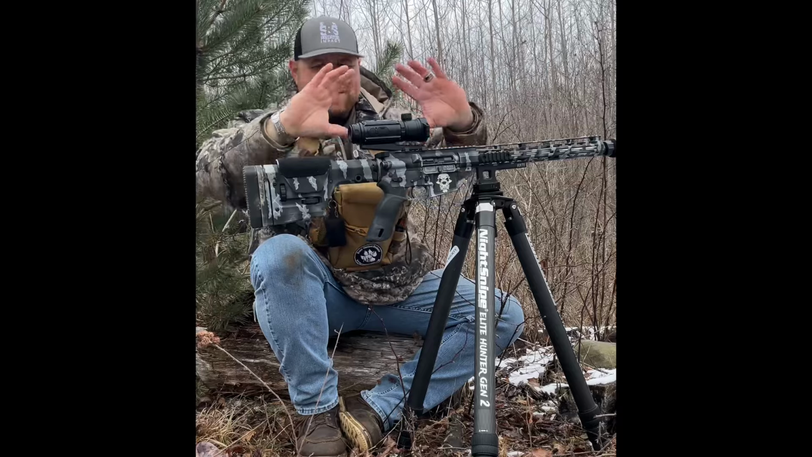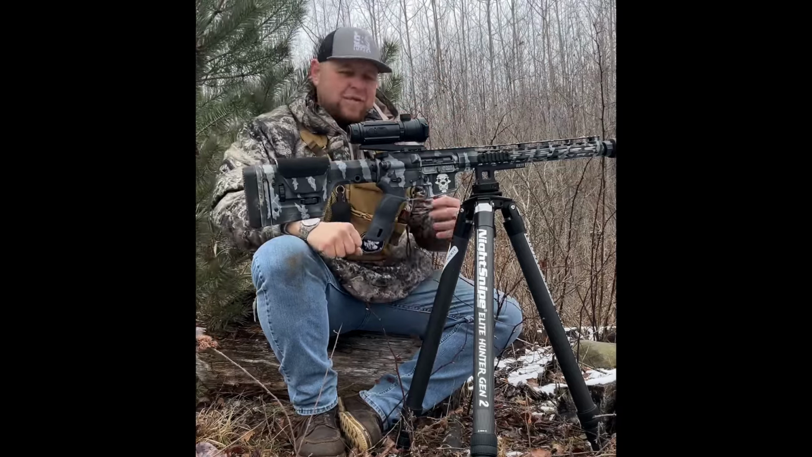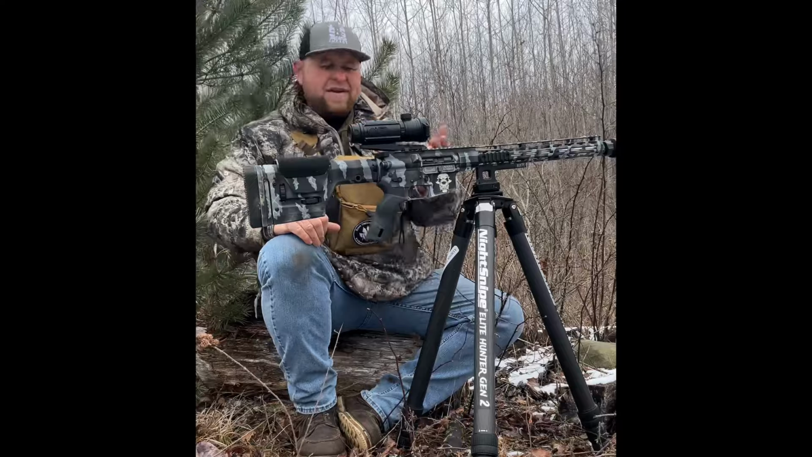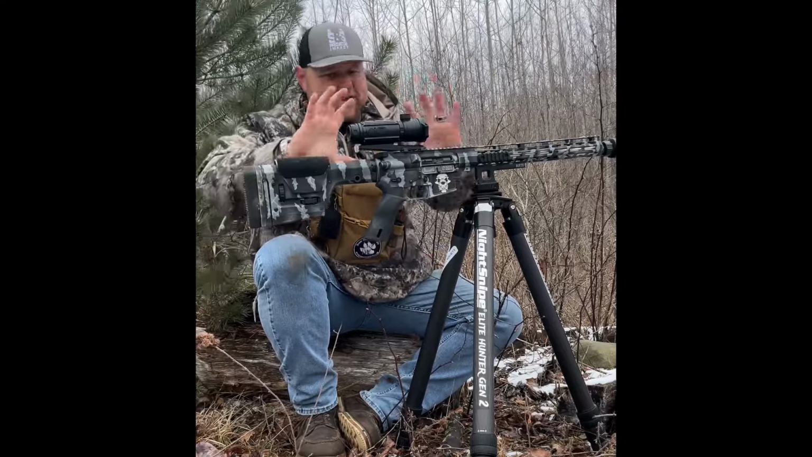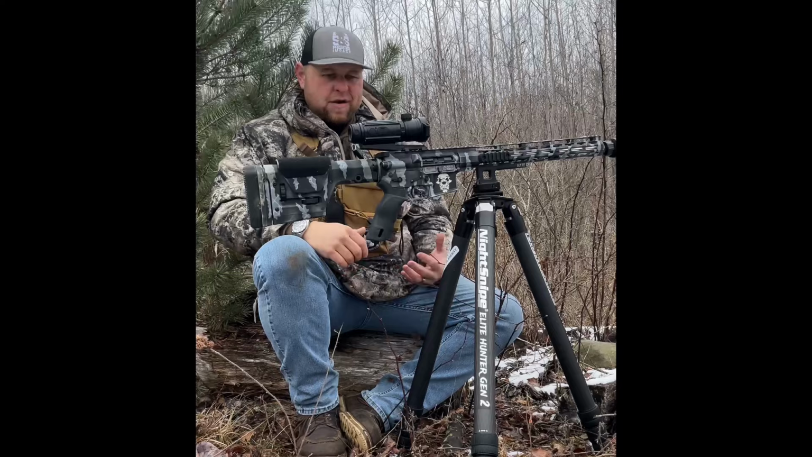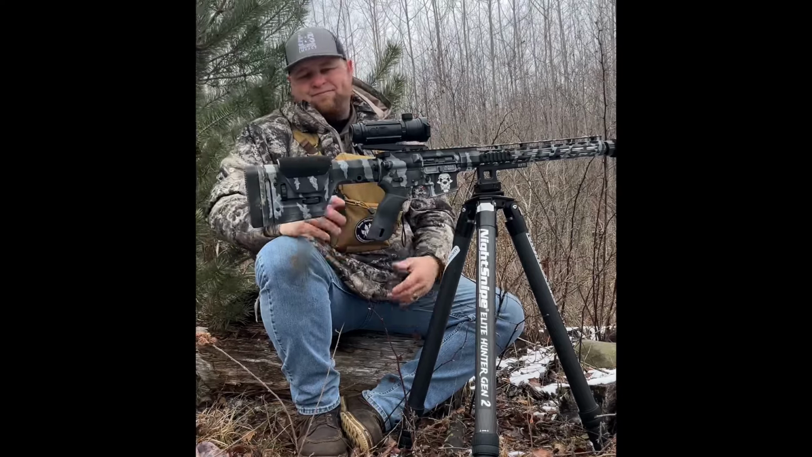The whole optic itself is small and it's low profile, and I like that about this. I don't like those big optics that sit up high. To me, it's spots for branches to get caught in it, snapping your optic, throwing your zero off. This one just flows right with the gun, nice and low. Me personally, it's one of the things I like about smaller optics. They've got to sit low, they've got to sit tight, and this one does it.